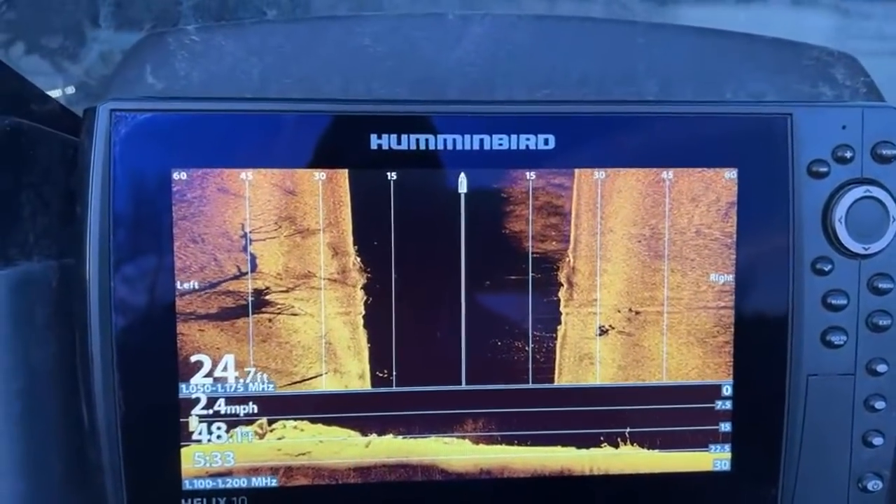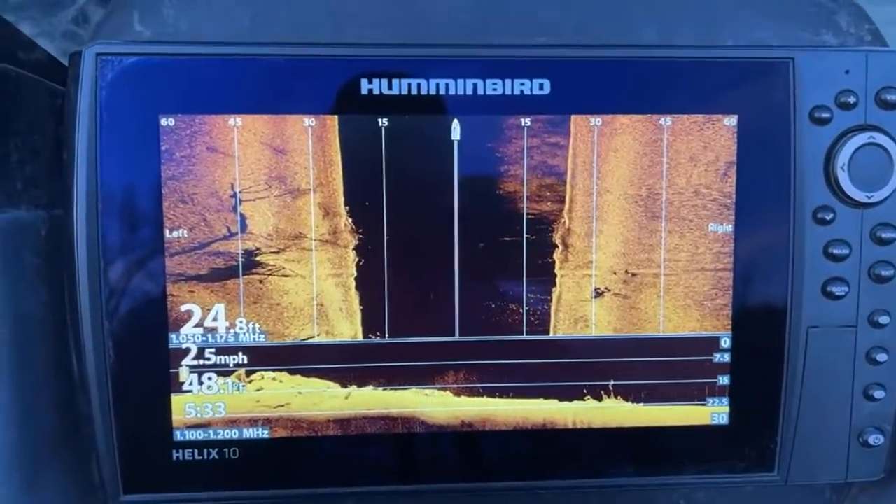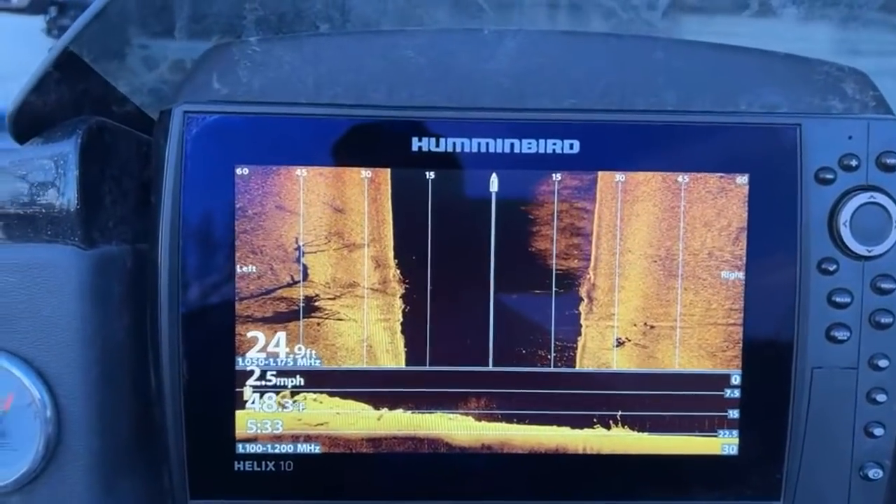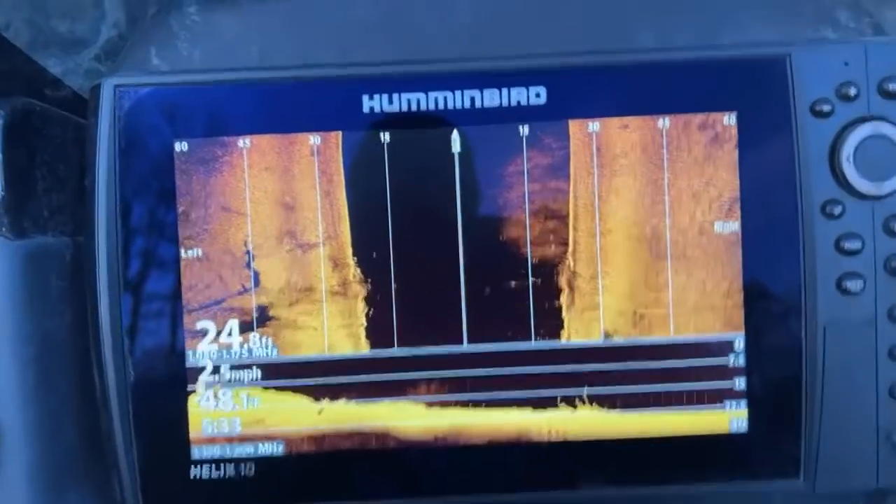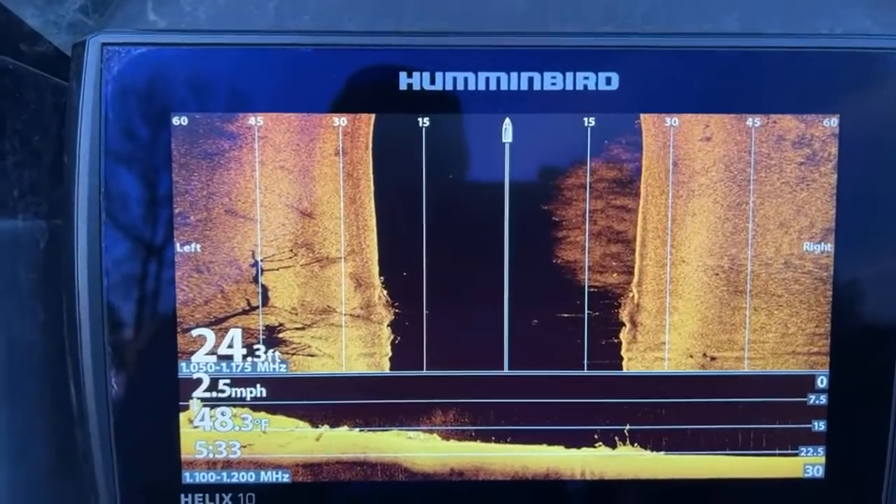It is a Lund. What is it, 1775? 1775. And then he has a 60 horse on it.